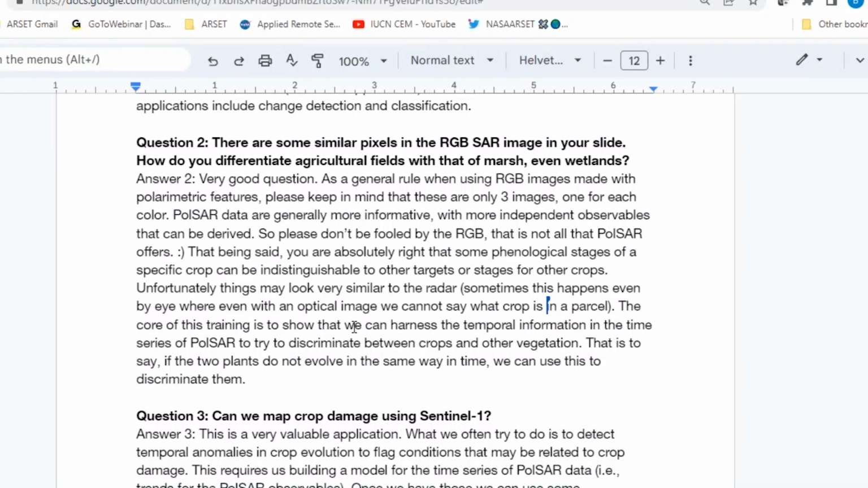But you should not be too surprised. In optical, it is the same. You take a Sentinel-1 image, so not very high resolution, and sometimes you cannot really tell what is there. It's very complicated there as well. So go for temporal data.